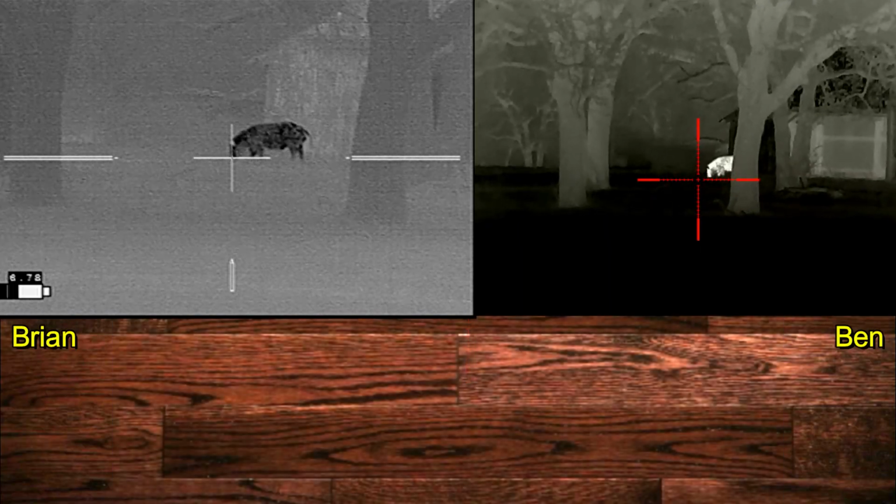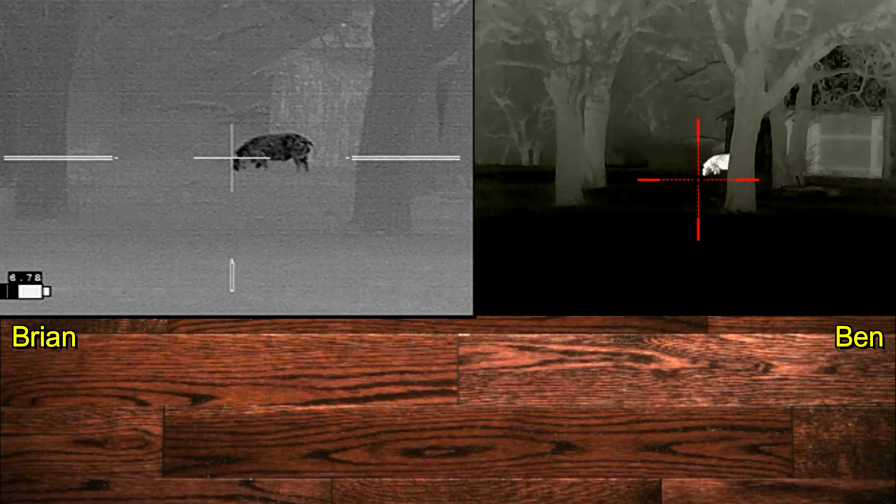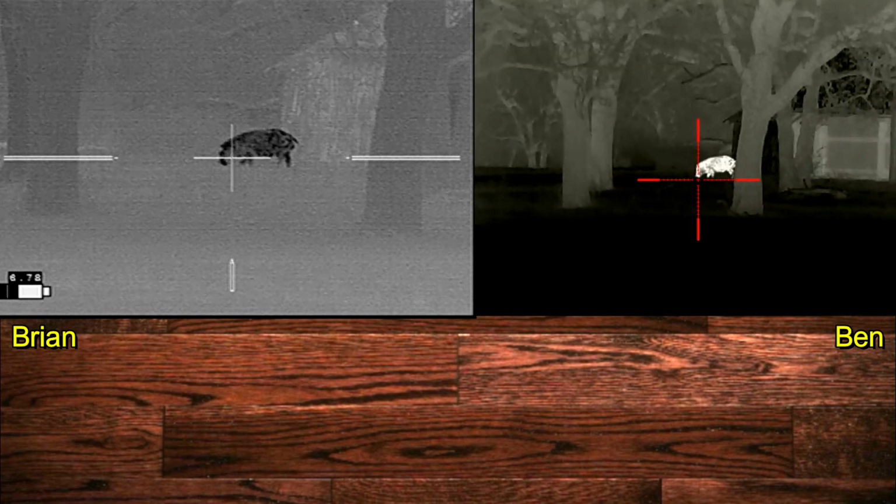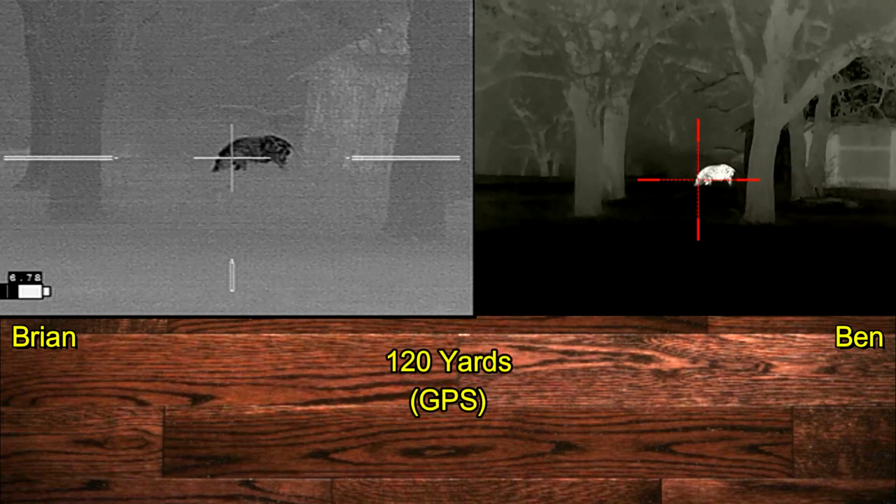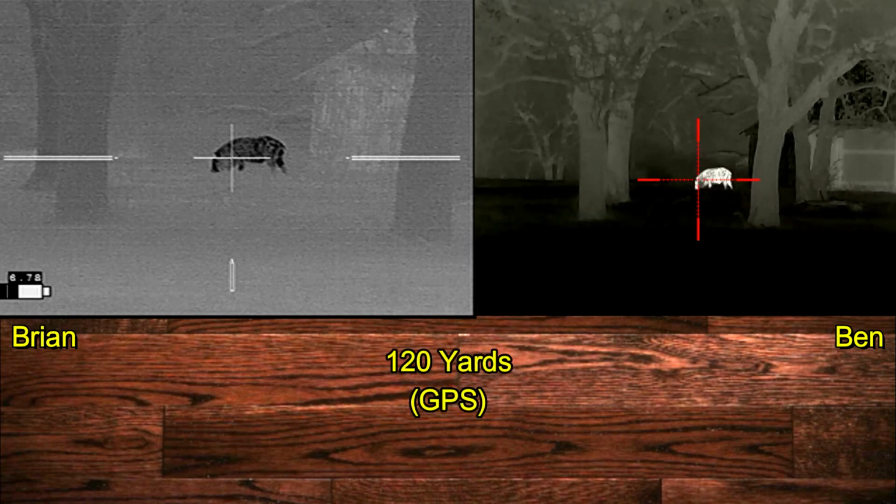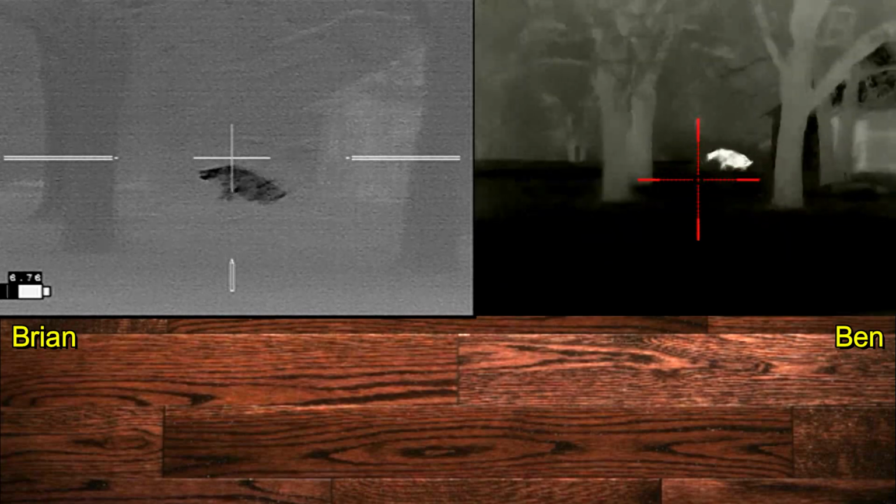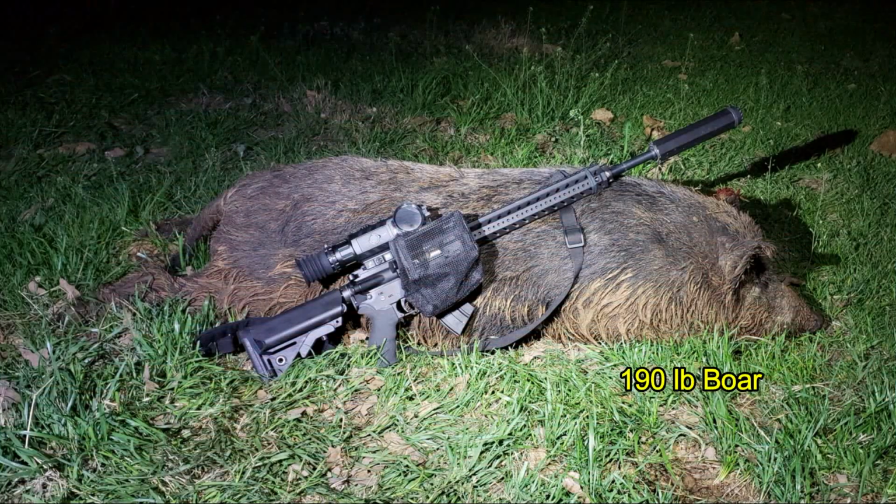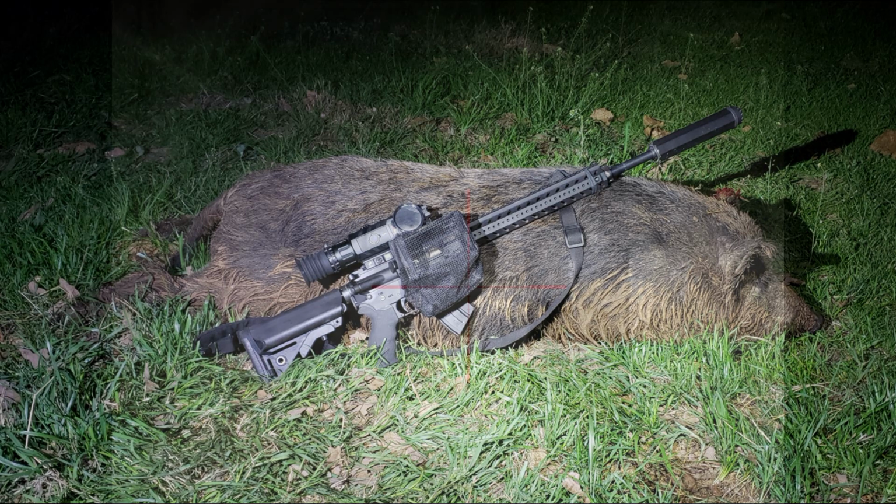And here we are lined up together. The boar has stepped out from the barn just enough, and we've moved over far enough to the right that we have a shot. Here we go. 3, 2, 1. And the boar goes right down. He turned out to be a 190-pound boar, and this is a close-up of Ben's rig.